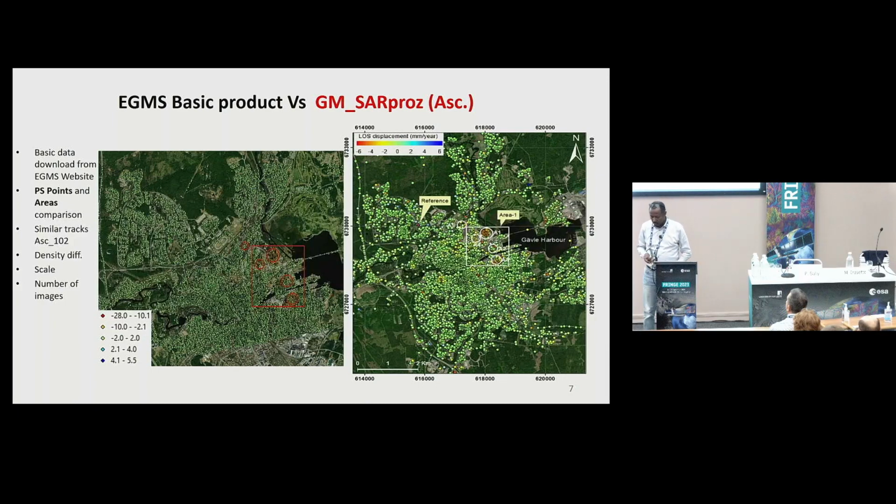Then we compare pointwise and area-wise in the area where we have similar localization of deformation. We think that we get good agreement, but we have some issues we could see, maybe in the scale, the difference in the scale between the two studies.